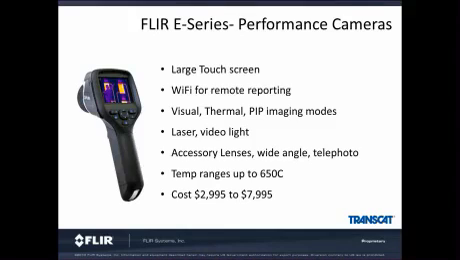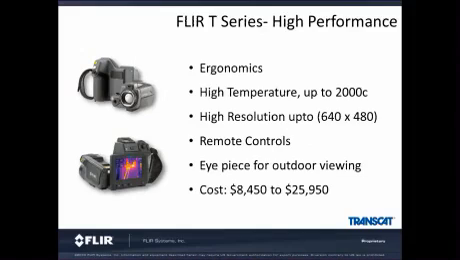Has the ability to accept accessory lenses such as wide angle or telephoto, and temperature ranges up to 650 degrees C. This camera costs anywhere between $2,995 to $7,995.